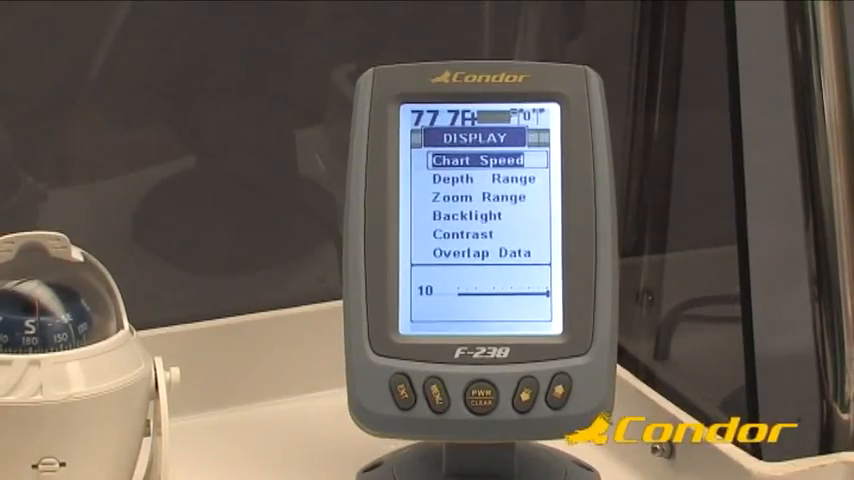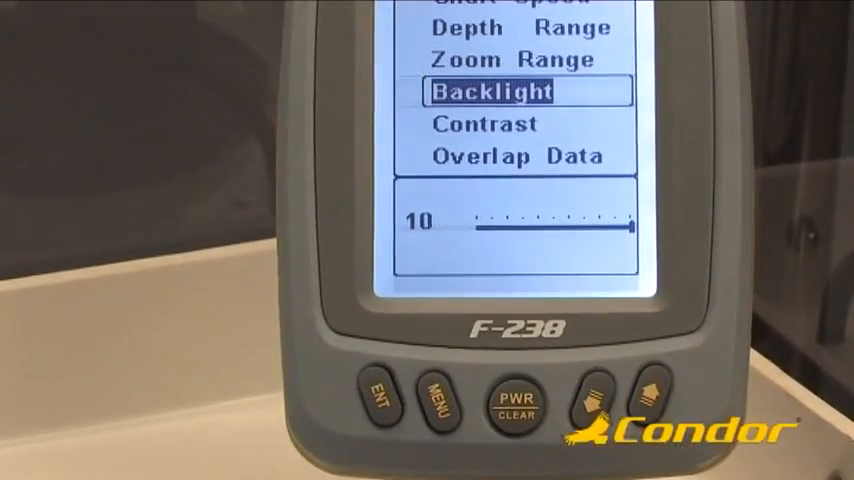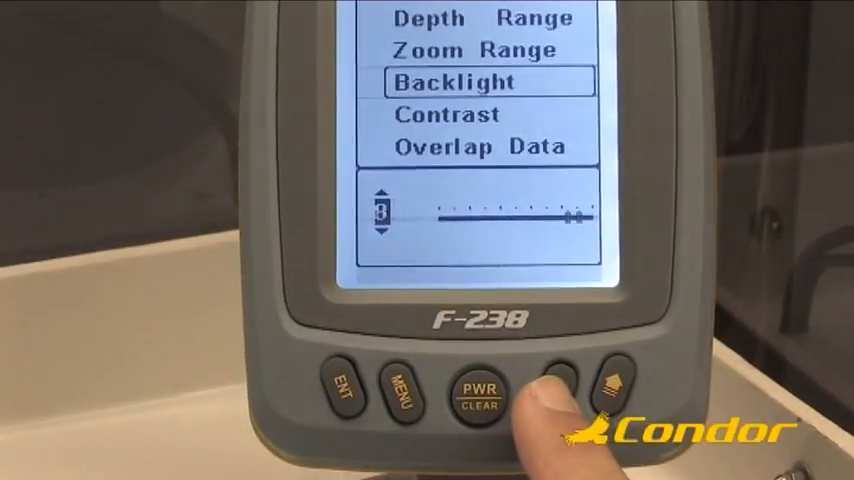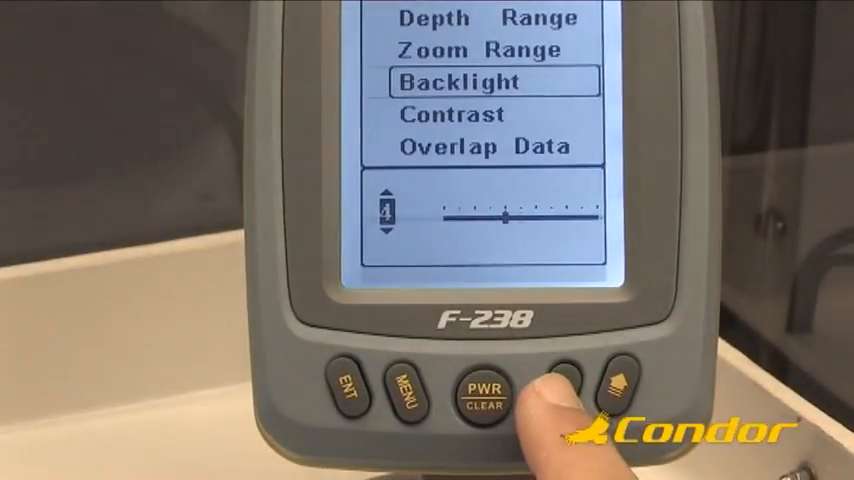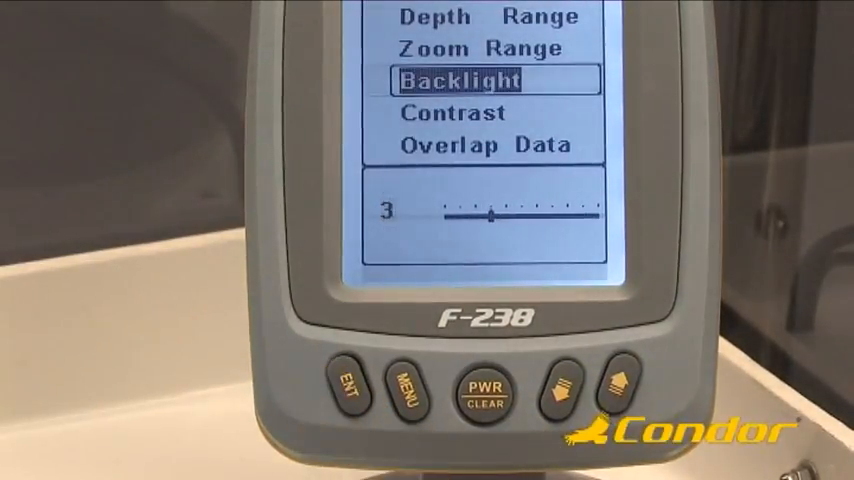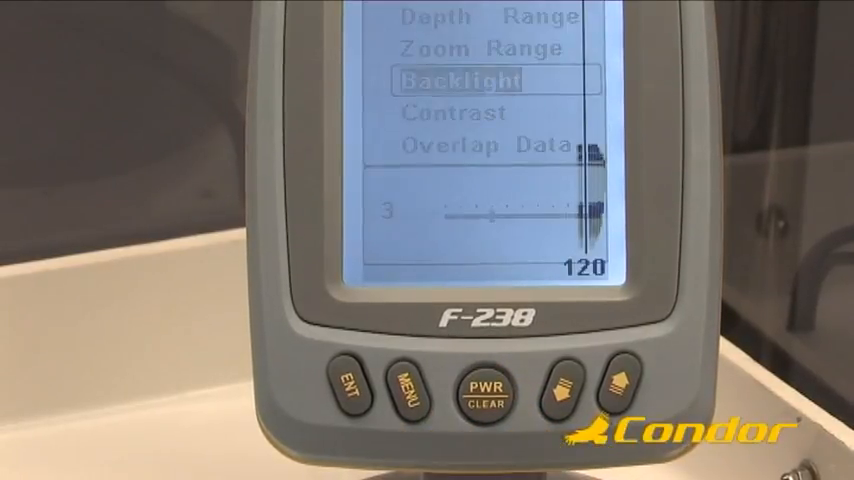The next item of the display menu is the backlight adjustment. The backlight is useful during night use or in any condition of dim lighting. To adjust the backlight of the screen, select the backlight item in the display menu and press Enter. Then use the up or down arrow key to adjust the backlighting to the desired level and press Enter. Finally, press Clear to erase the menu from the screen.